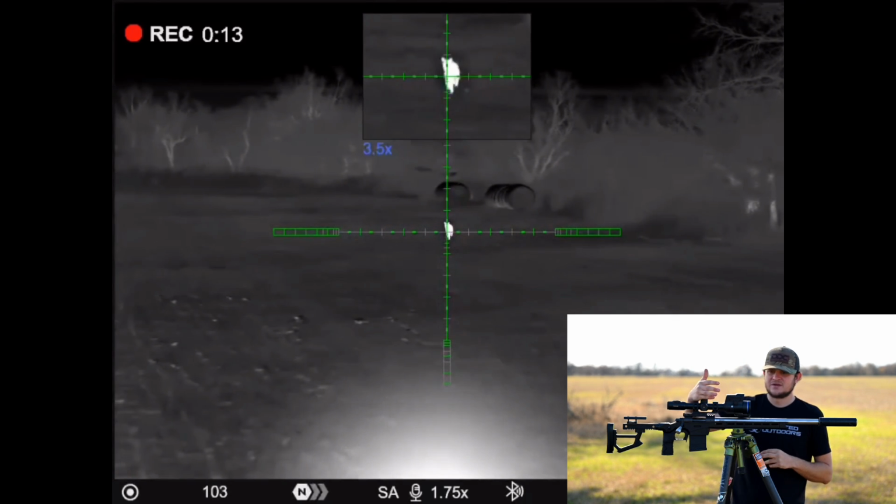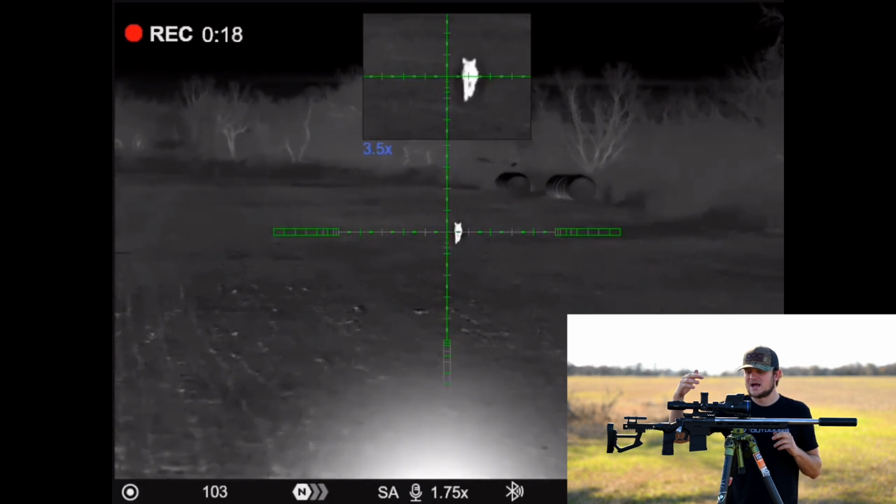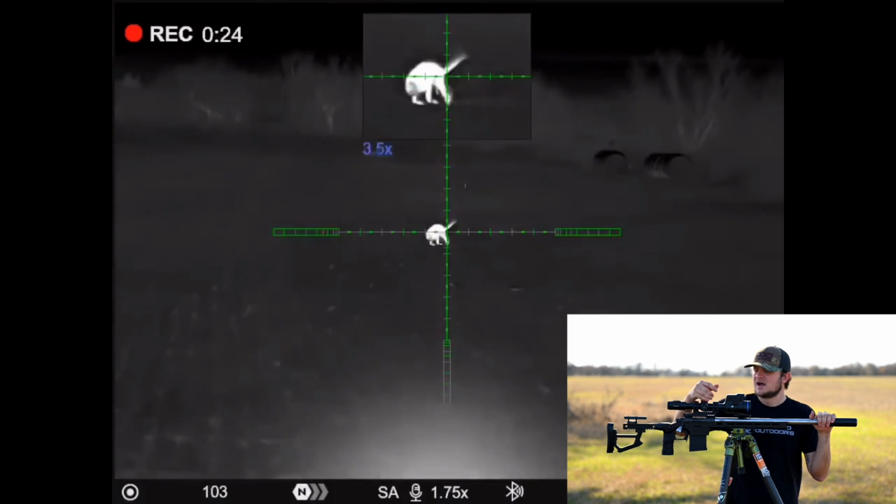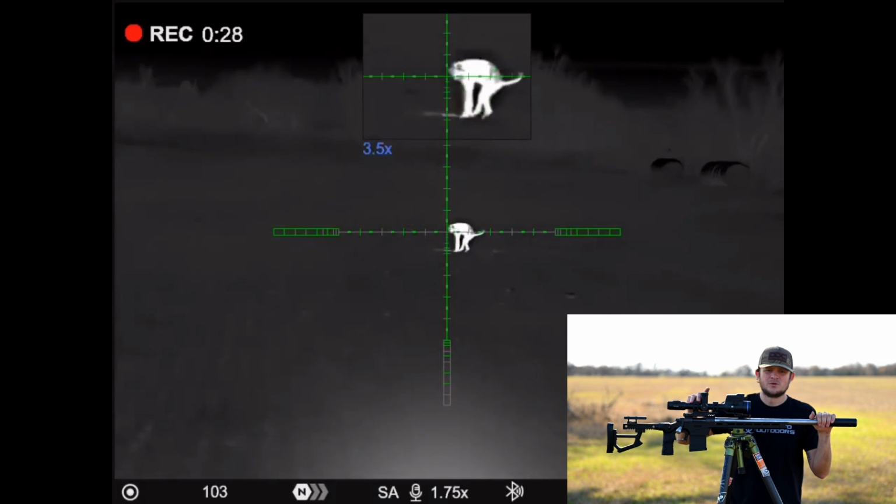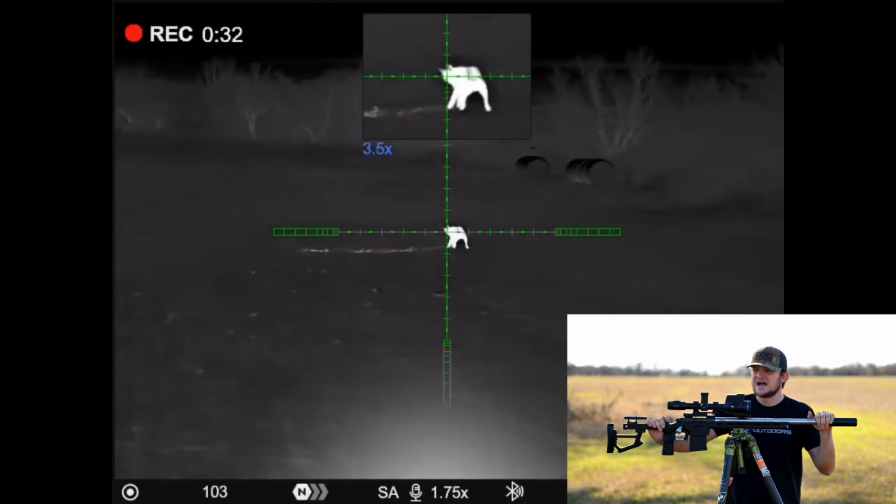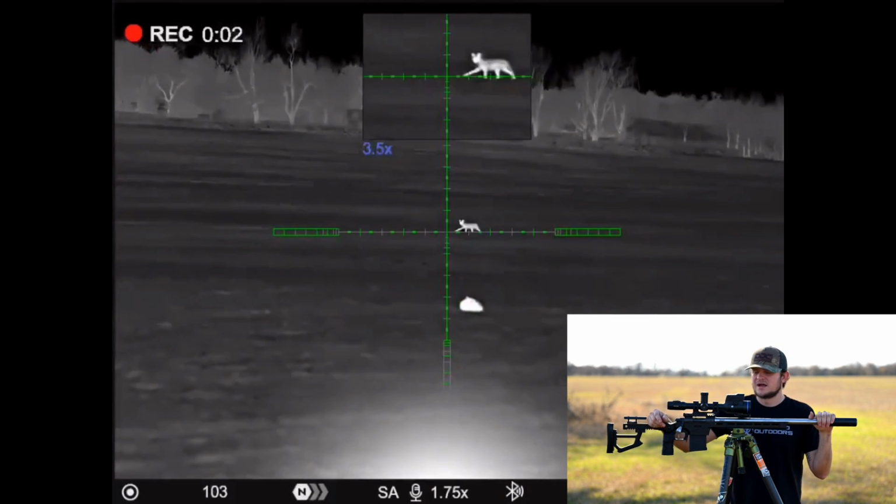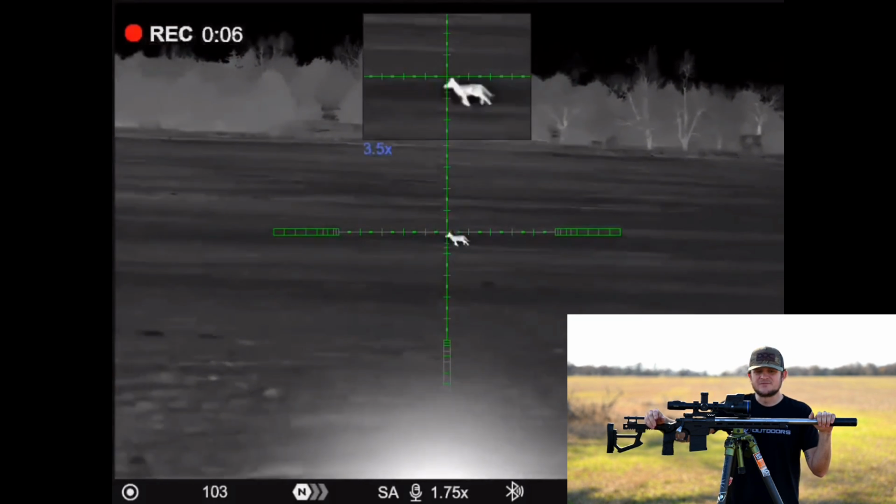The battery life, I know batteries seem a little bit further behind than the actual technology. The batteries are not bad. I would recommend you get one small battery with this. I do recommend getting one big battery if you want to run this optic all night, especially in the cold. I don't have one in here, and I haven't run it in the summer yet. Right now it's 80 in Texas, so one battery and the internal battery will probably last you all night. But I would recommend getting a big battery if you want to run it all night.